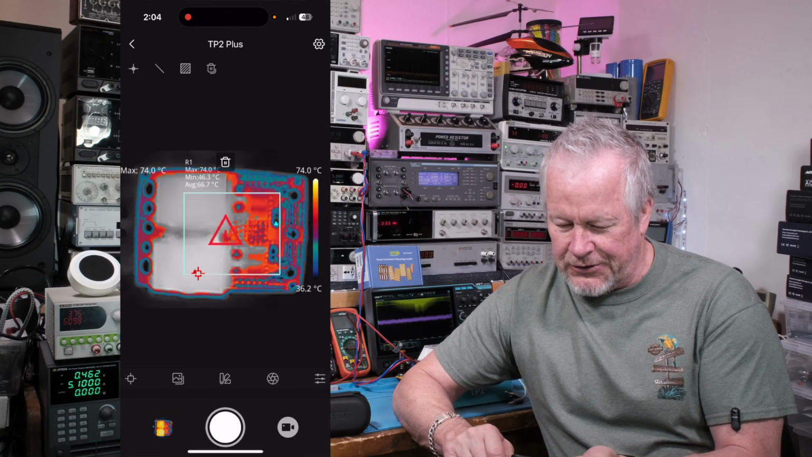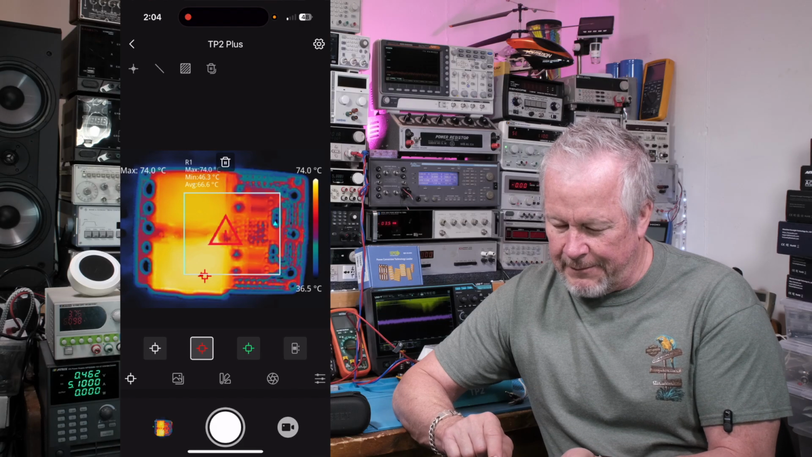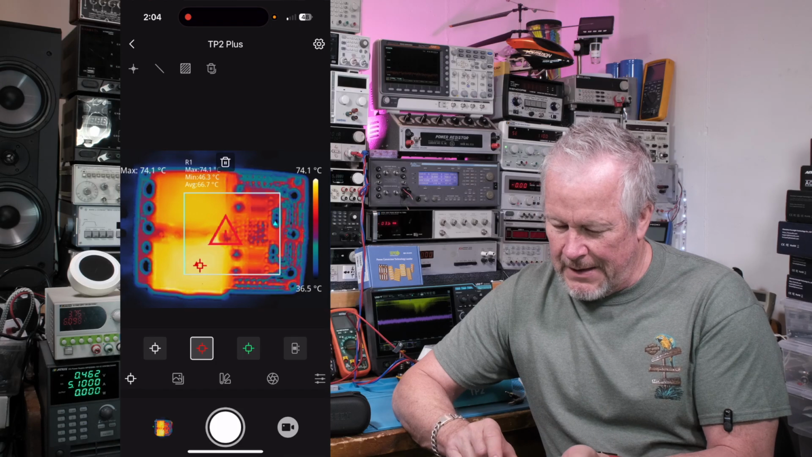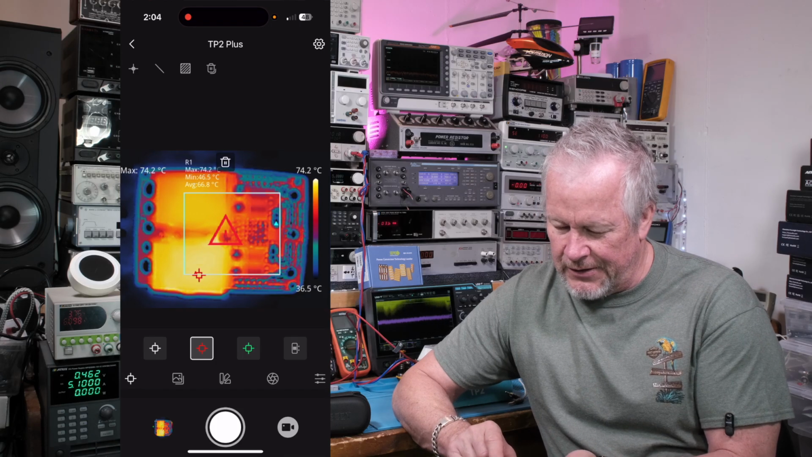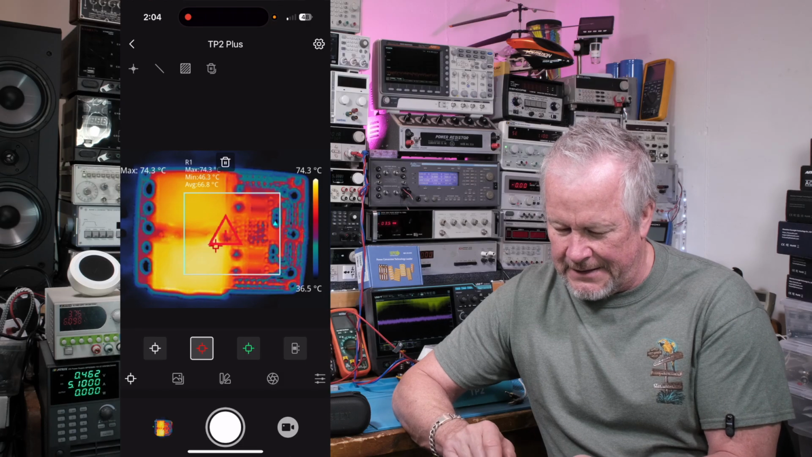We go back to the picture. Let's turn isotherm off. Now I'm getting that red triangle. I don't know if that means I don't have anything above temperature. I'm not sure if that's just an indication saying we got it turned on. I don't know exactly what that means.